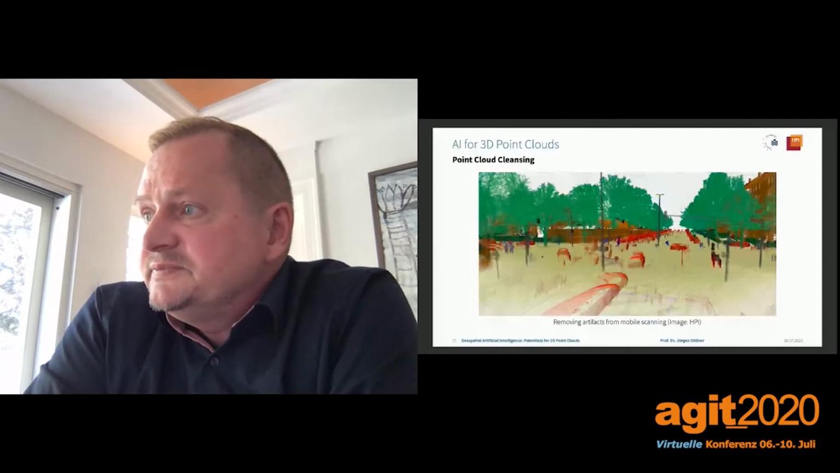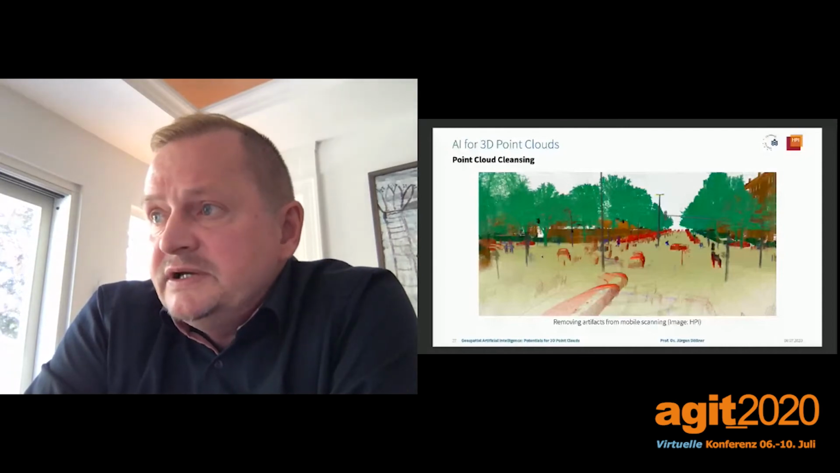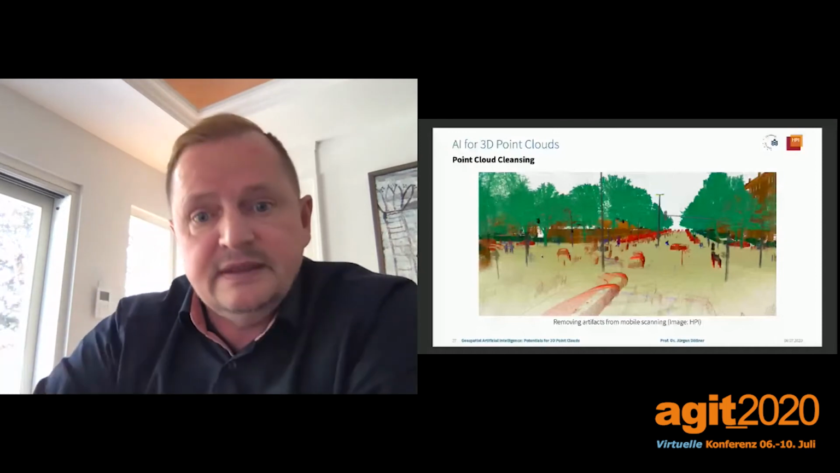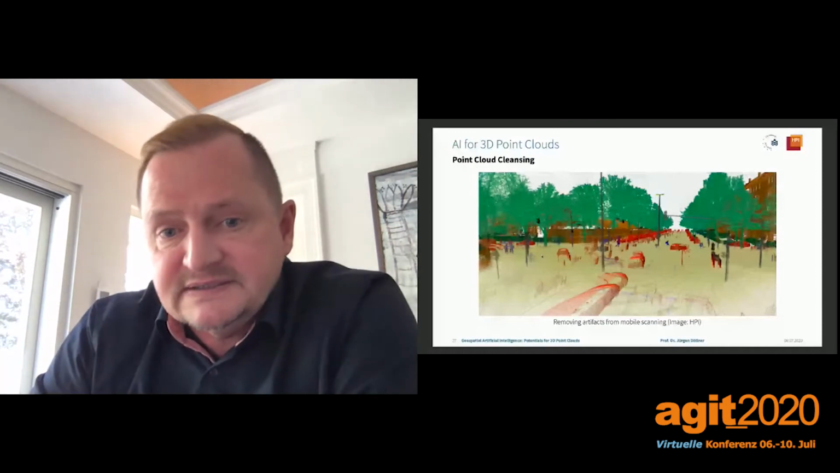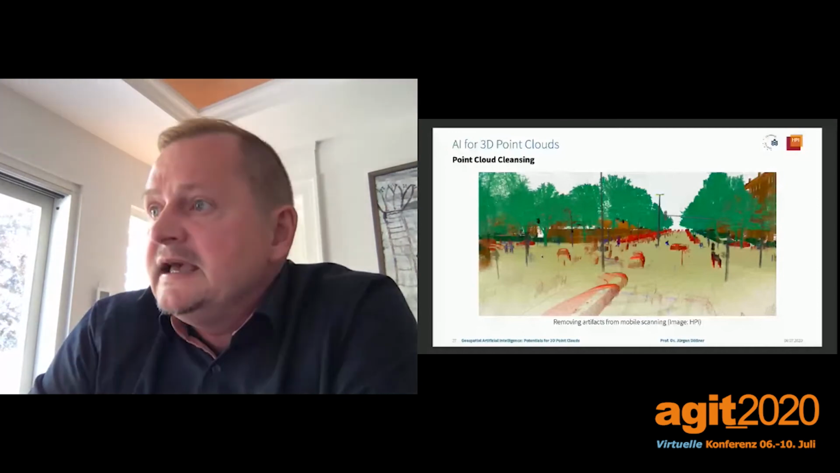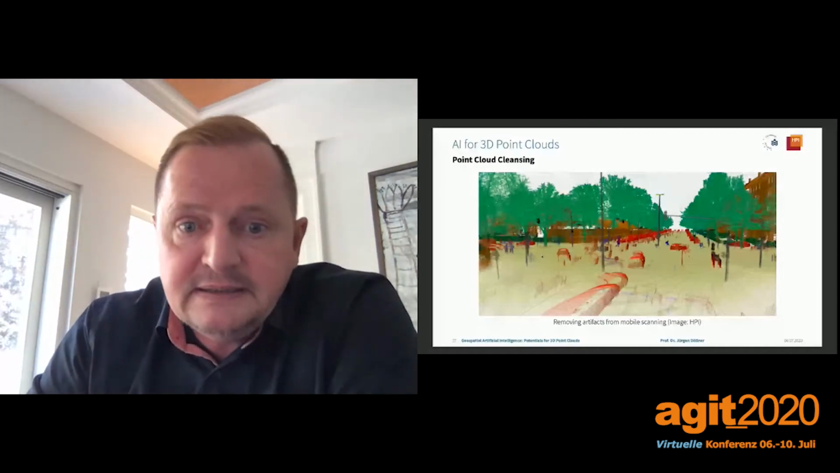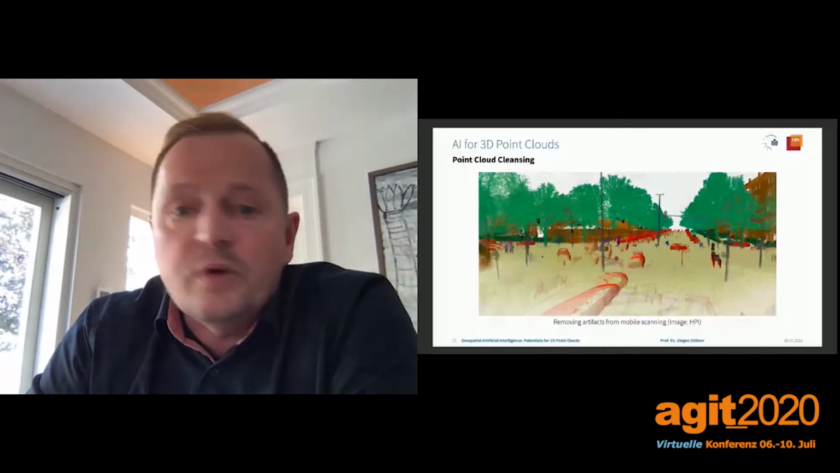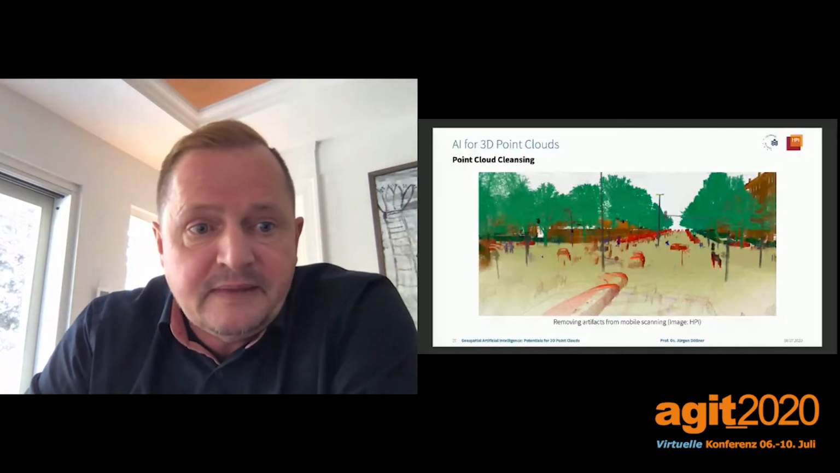So this is what we also investigate. How can we eliminate, for example, shadows that result from the mobile scanning process? How can we eliminate what we are not interested in? For example, people walking along streets.